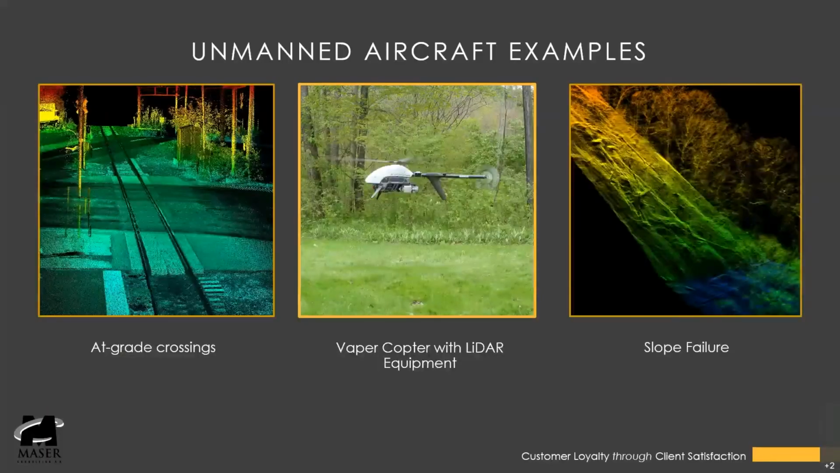Here are some examples of unmanned aircraft systems. On the left is a grade crossing, and you can get good information about the type of grade crossing, what the grade crossing measures are. We could extract all that information if necessary and create an inventory. In the middle shows our vapor copter with LiDAR equipment attached to it. And then on the right, you can also use it for slope failure. We can get three-dimensional data on a slope that failed and use that data for mitigation measures.